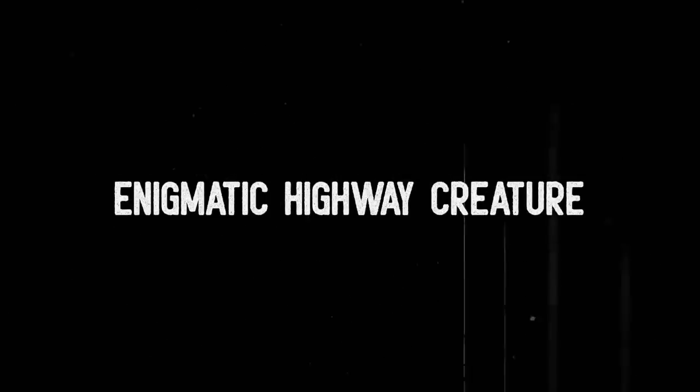Enigmatic highway creature. In this video, a confusing and unsettling incident involving a mysterious creature crossing a road in the United Kingdom is captured on camera by a dashcam. This thing, which resembles no known animal at all, like a dog or a small deer, is seen crossing a highway, distracting drivers and possibly posing a threat to everyone on the road.